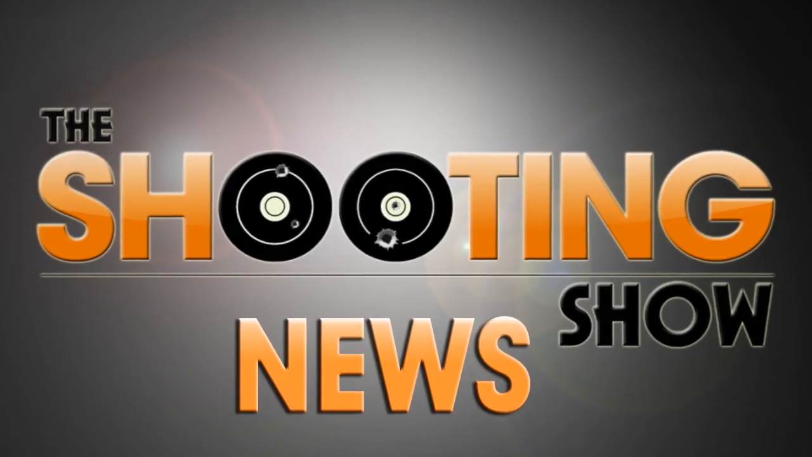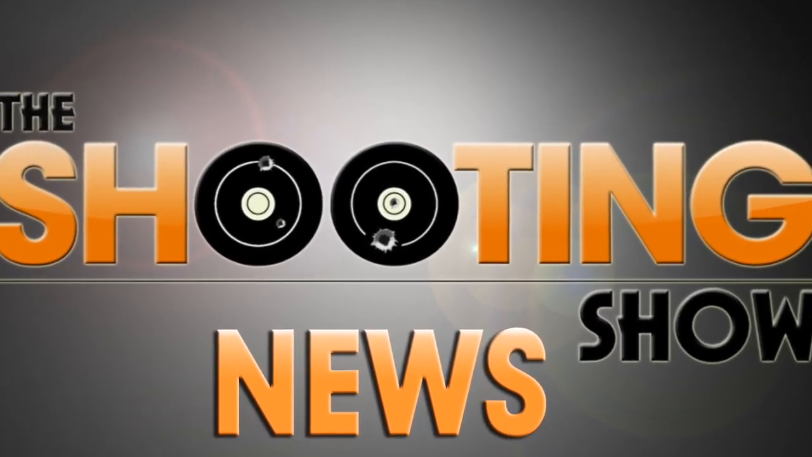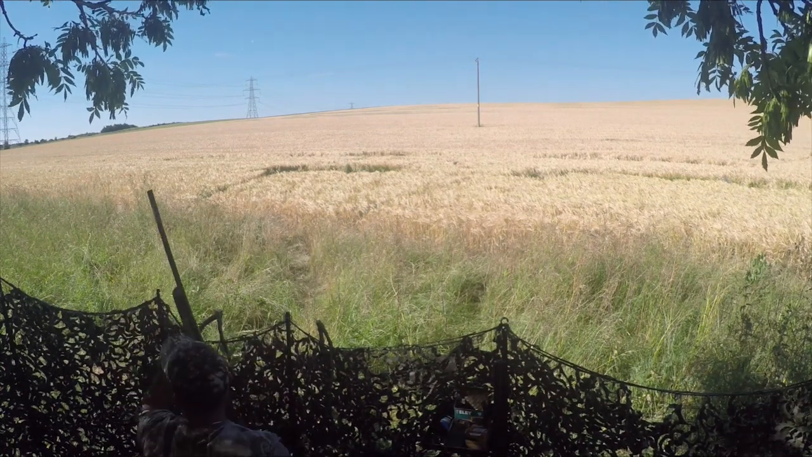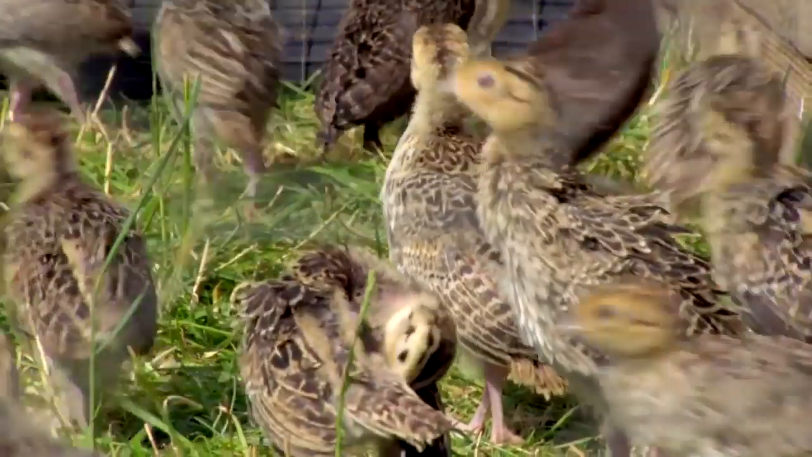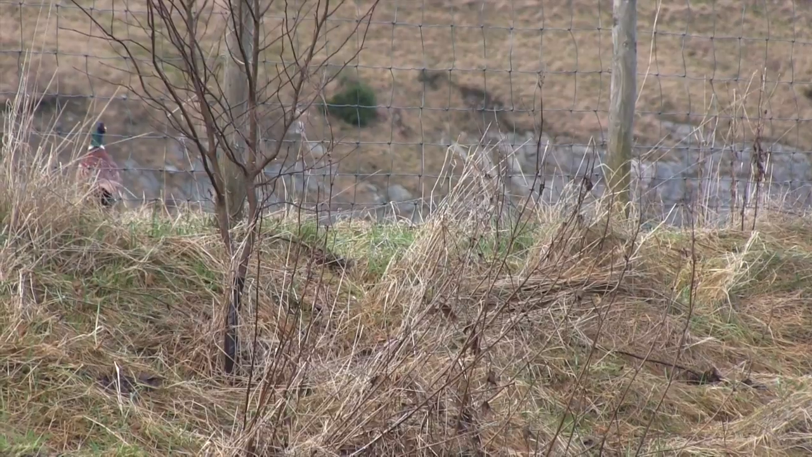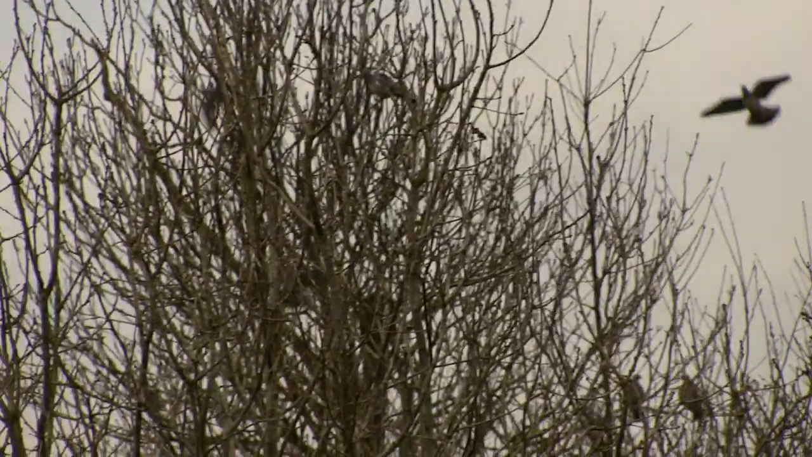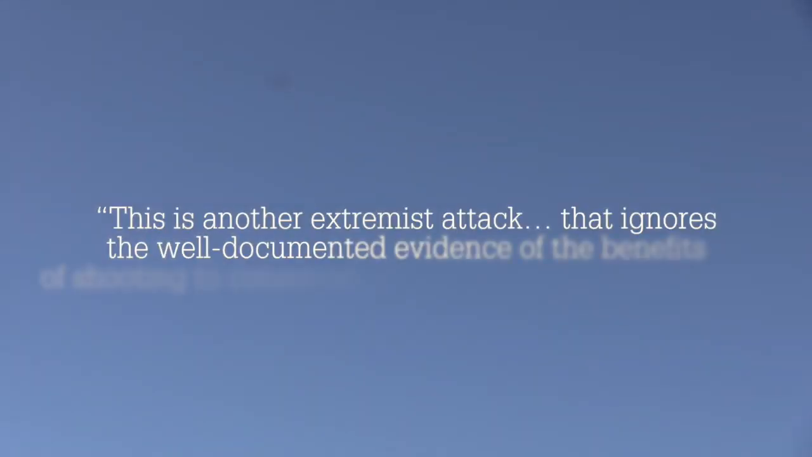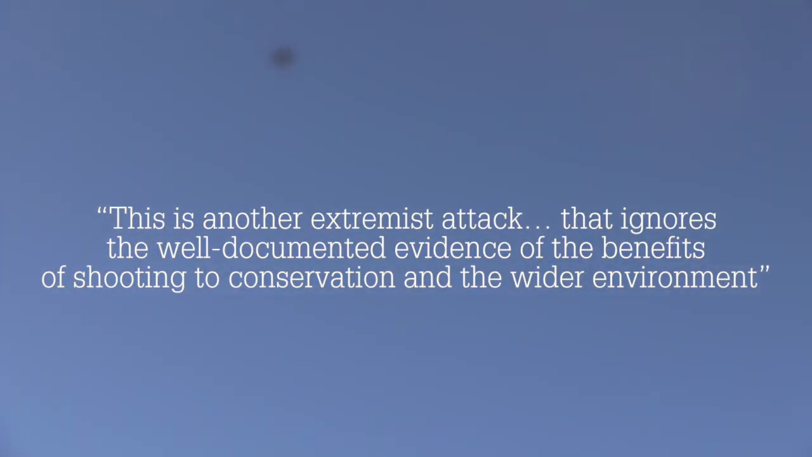And now, the shooting show news. This is the shooting show news. Wild Justice has announced its latest target. The anti-shooting group, which was behind the revocation of the general licences, is now going after commercial shoots, saying DEFRA should investigate the effects of releasing non-native game birds into the countryside. One of the effects they claim this has is to increase the population of pest birds. They seemingly miss the irony that protecting pest birds is the main effect of their campaigning so far. The government said that the latest legal challenge will be robustly defended.